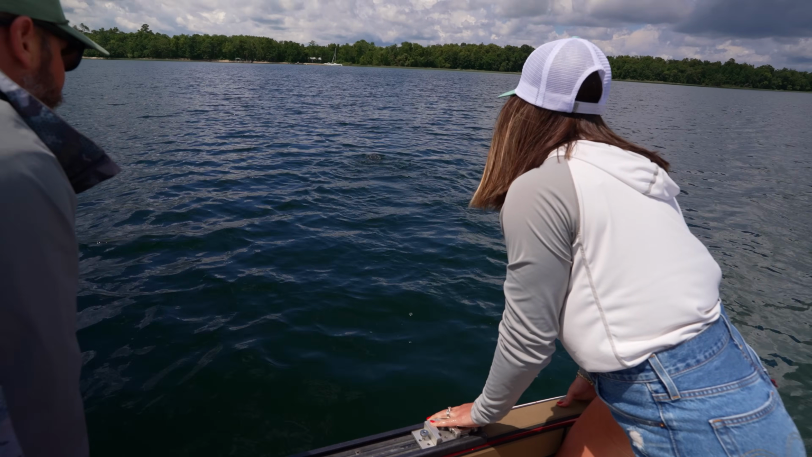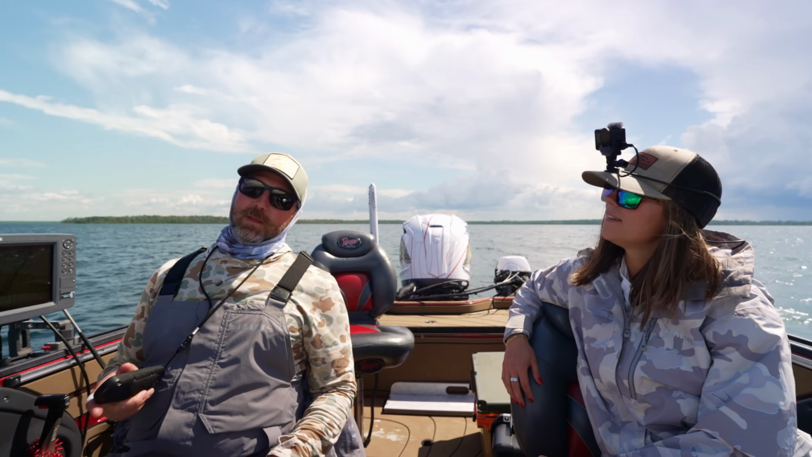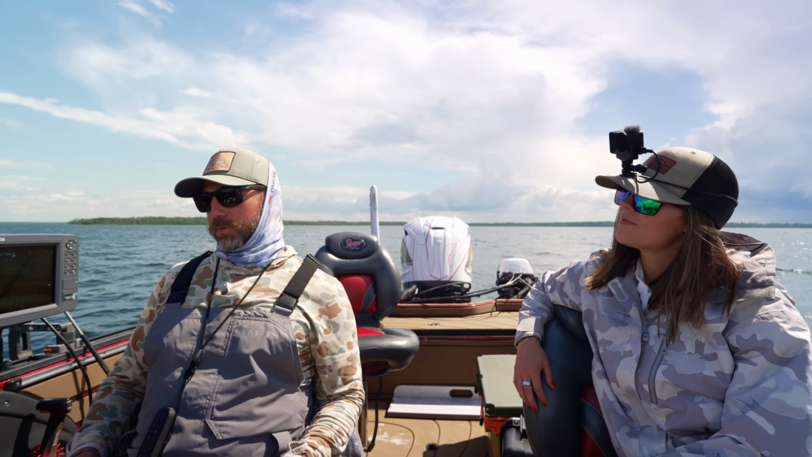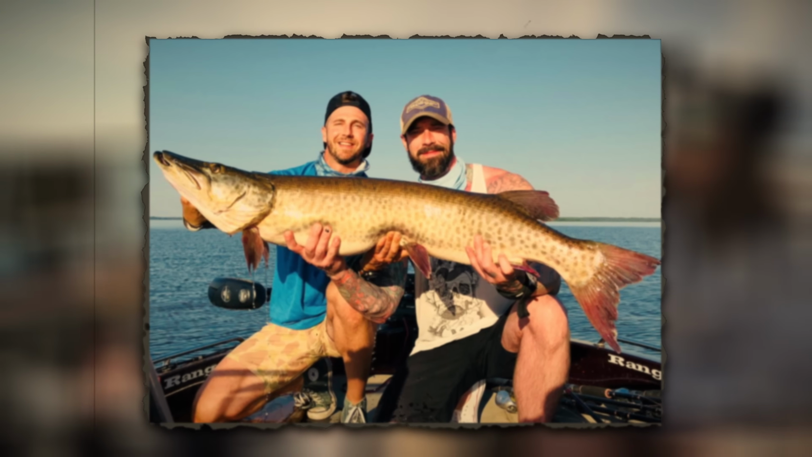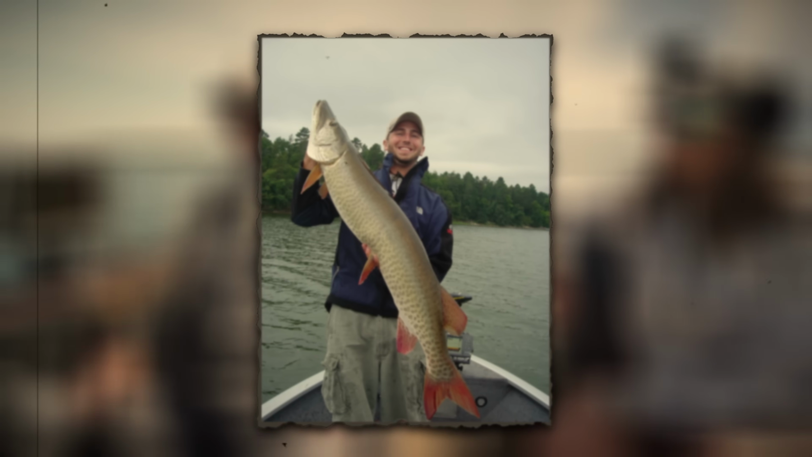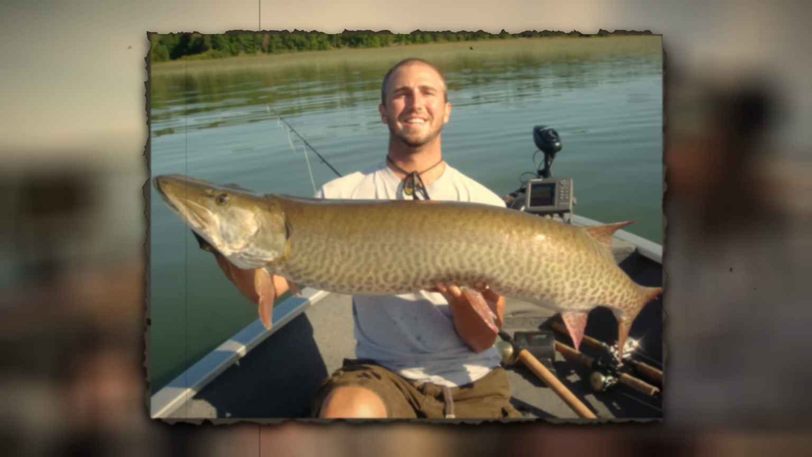Here we go. All right, Kevin. Tell us how long you've been guiding up here. Been guiding in Northwest Minnesota for 21 years. So quite a long time. Started guiding in kind of the heyday of Minnesota musky fishing, 2005. I think that was maybe the first year that the Brad Hoppy came out of the Cowgirl, started using those.